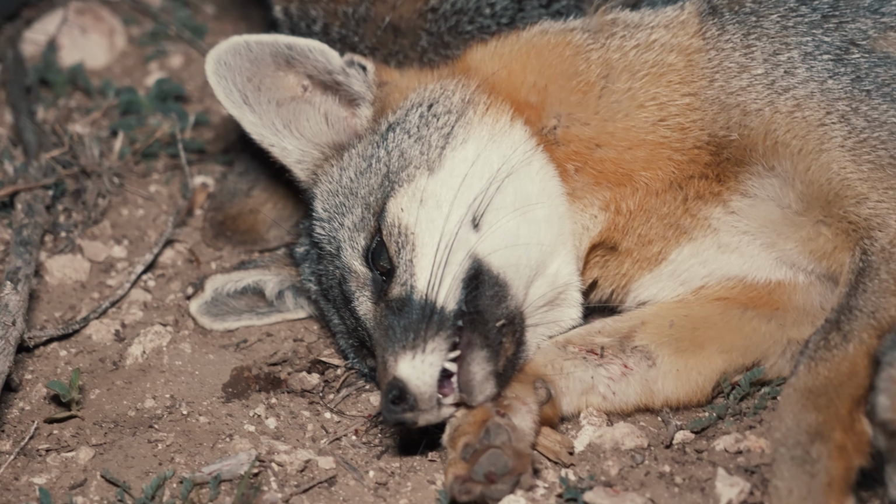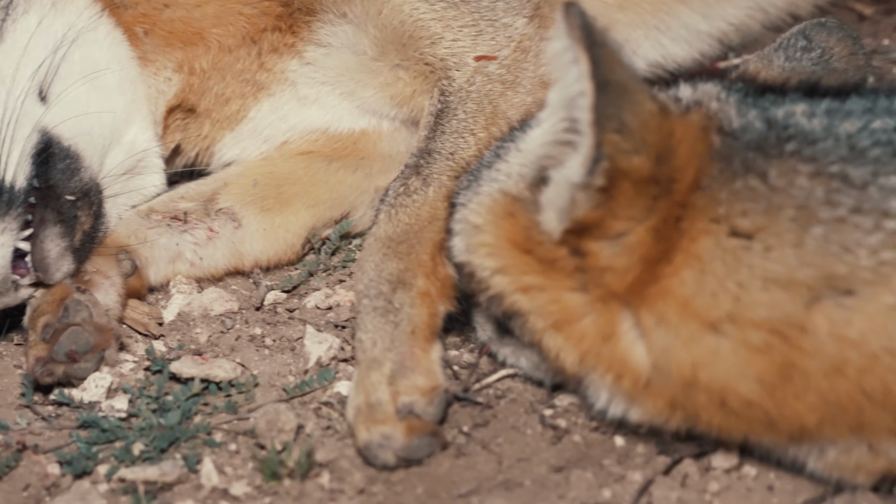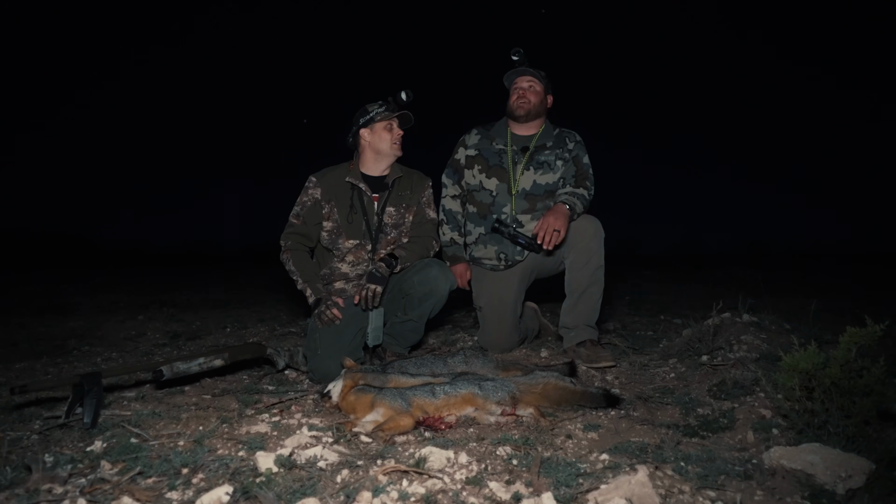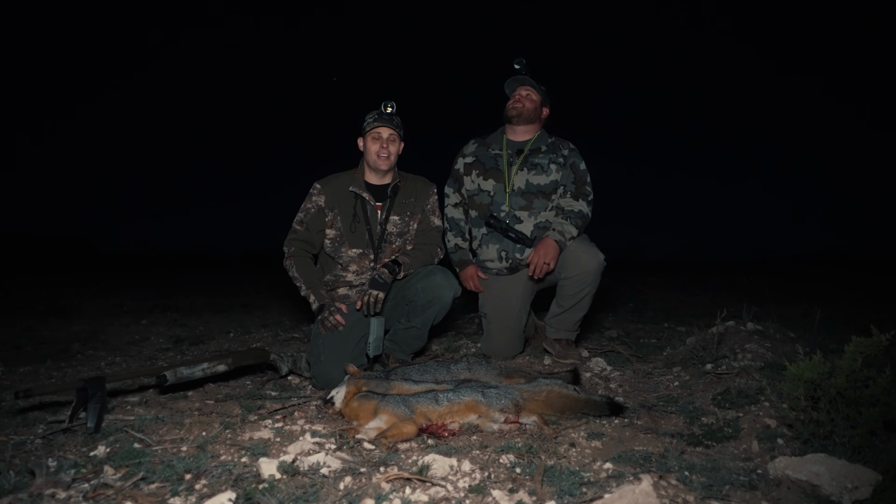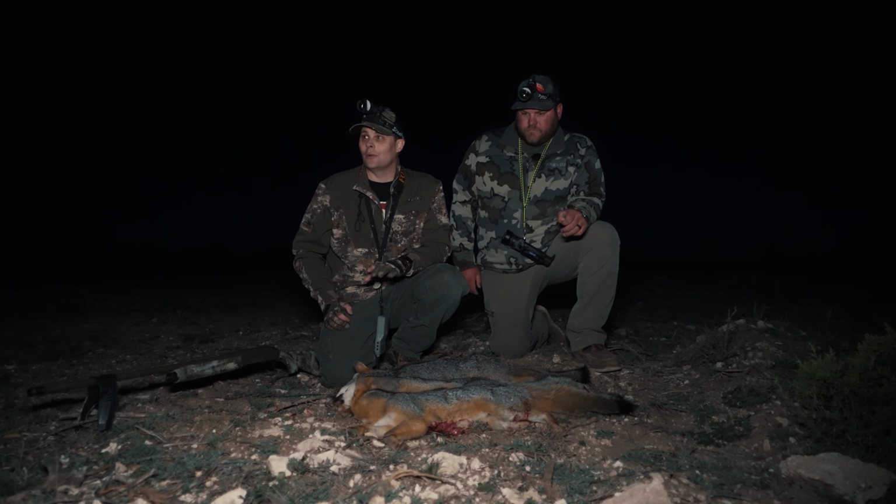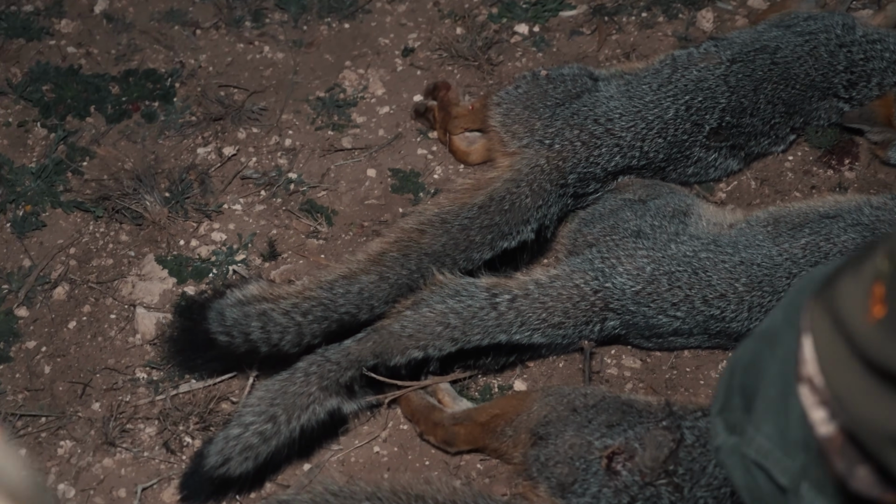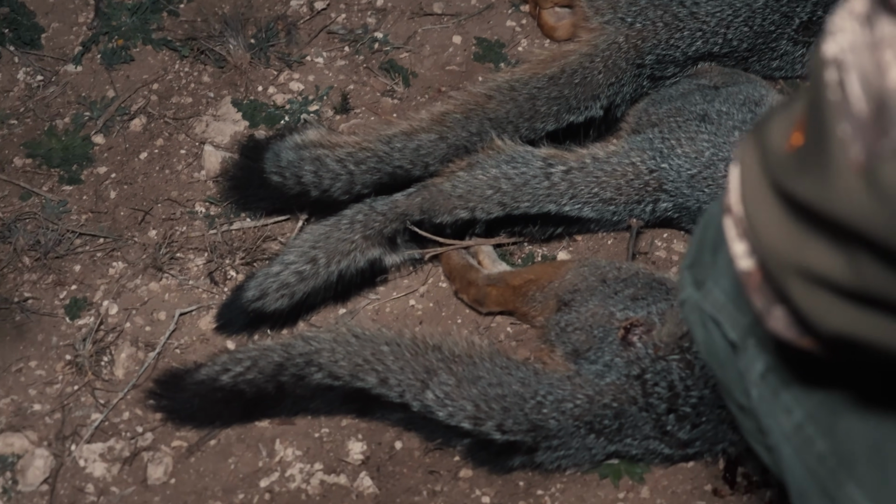Anyway, it got a little chaotic, but that's what I was saying earlier, man. It's so much fun. I mean, that's a big full moon. It's like a spotlight shining on us, and like I said, we're in the middle of a field, so we stuck out like a sore thumb, which I don't necessarily recommend, but it's our only option to get this footage. At least it's a triple. It wasn't bad, you know what I mean?